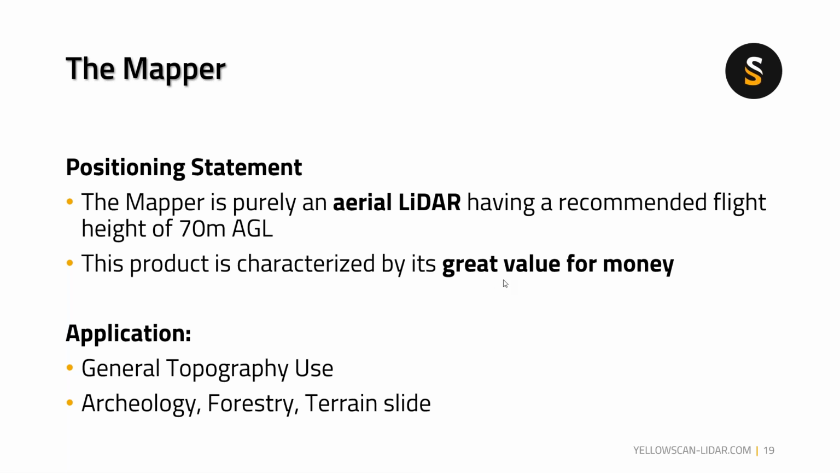It's a great value for money. It can be delivered to a very good quality LiDAR point cloud that will meet your survey grade projects, instead of very poor accuracy data. With the Mapper or the Mapper Plus, you can definitely get good quality data. As for applications, you can use it for general topography, archaeology, forestry, and terrain slides.